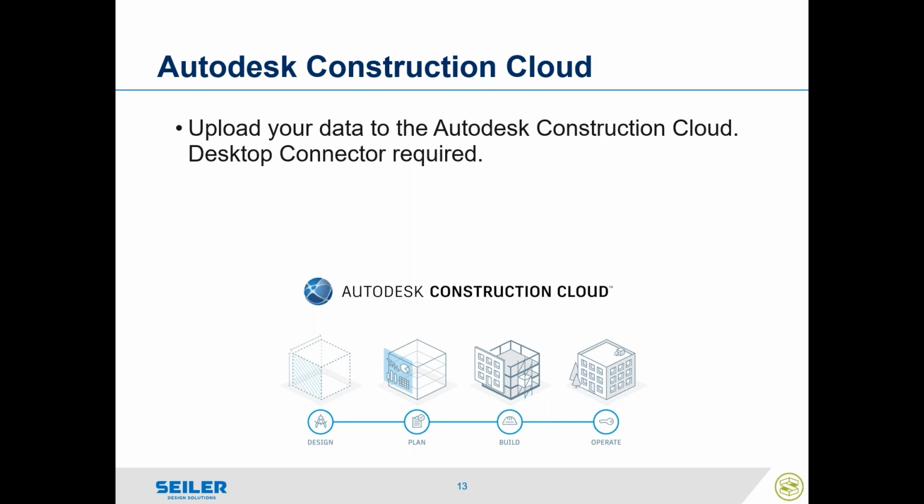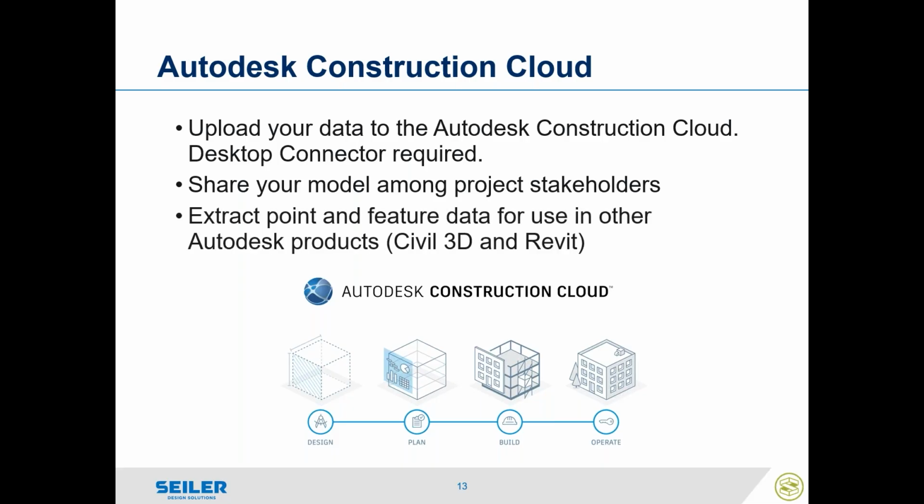So everybody, no matter where you are, every time you open up a drawing or model, you're always getting the same one. You don't have to worry about opening up a bad version that's like 2 days ago. Share your model among project stakeholders and extract point and feature data for your other products like Civil 3D and Revit.